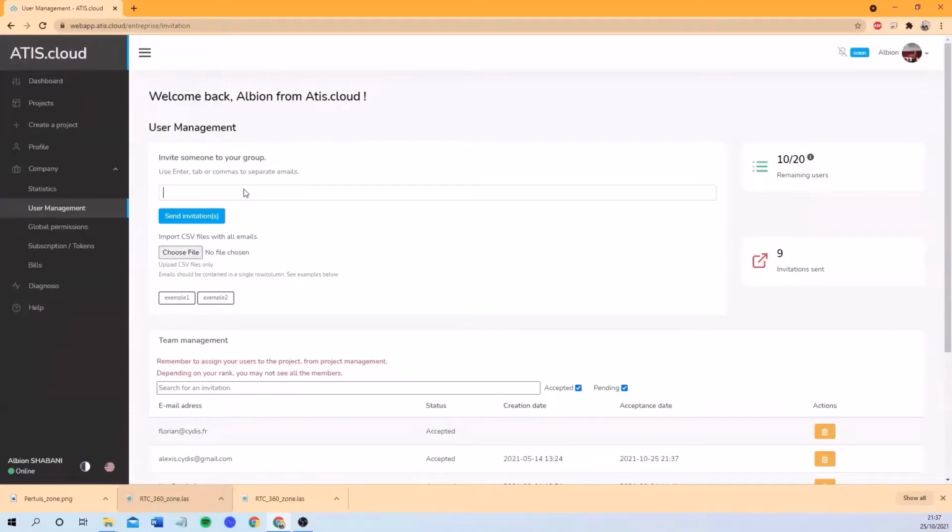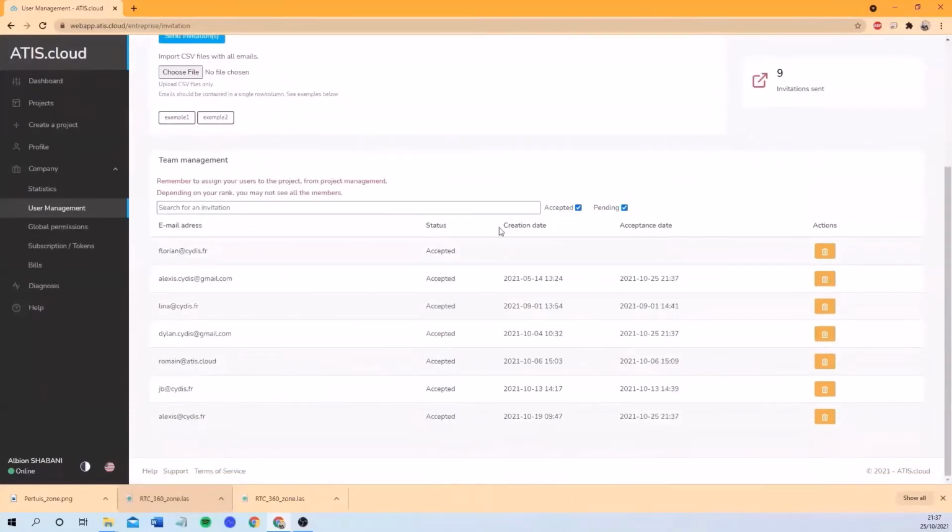Once you invite with an email address, they will receive an invitation link. And if you scroll down, you can see the people that you've invited on ATIScloud, the day that you invited them, and the day that they accepted the invitation. Of course, if they no longer need access on your account, you can delete the invitation and you can invite someone else instead. That's really up to you and depending the duration of the project.